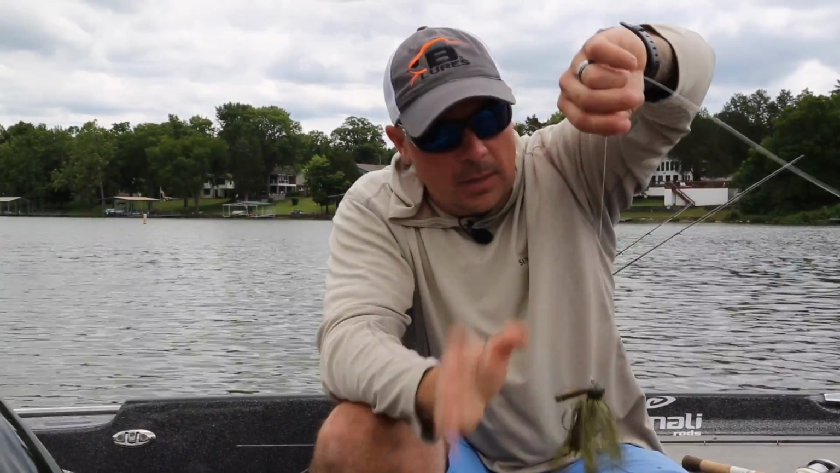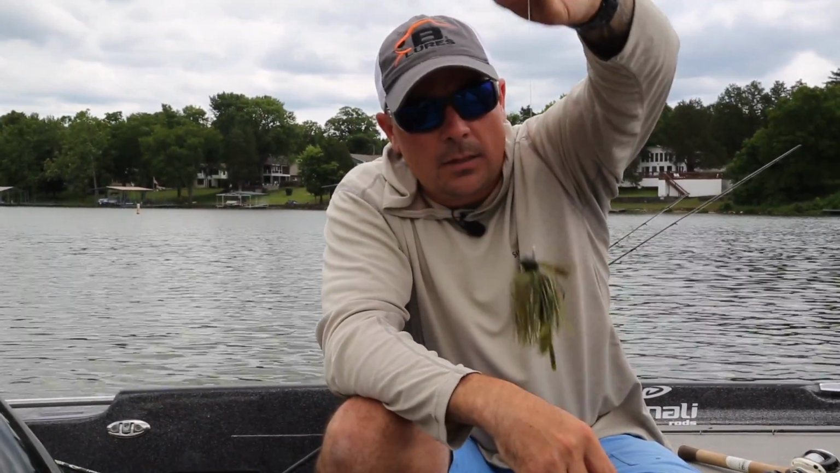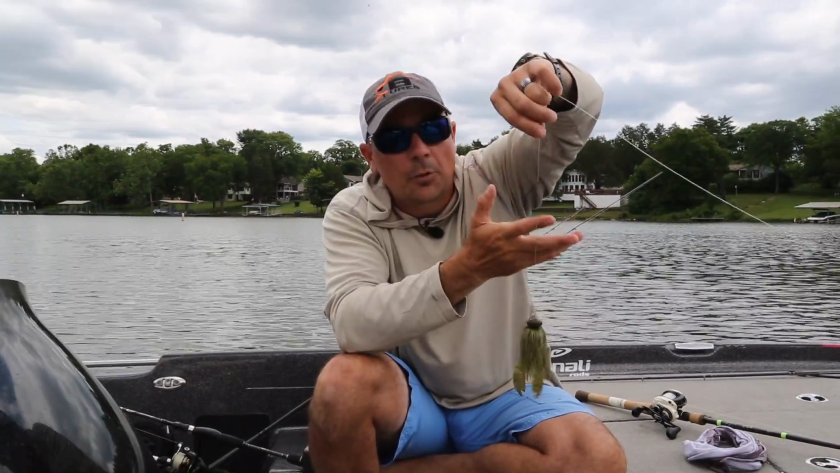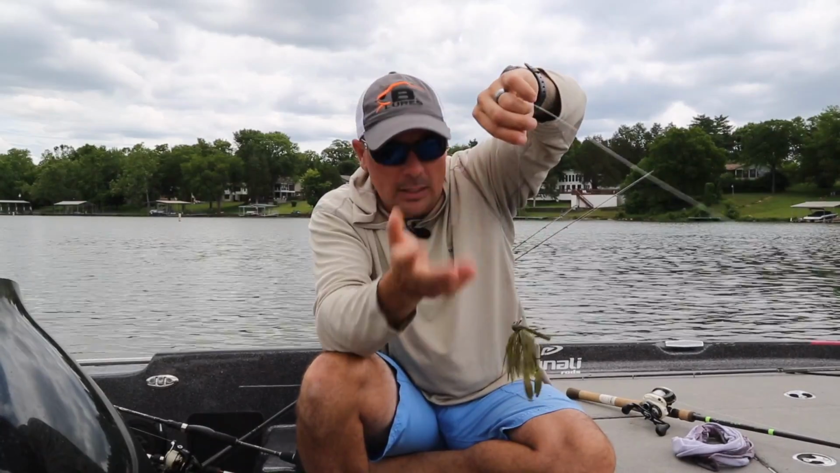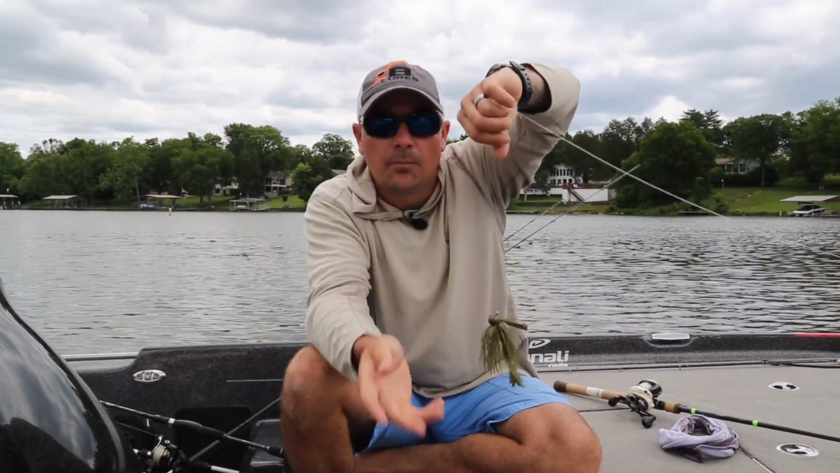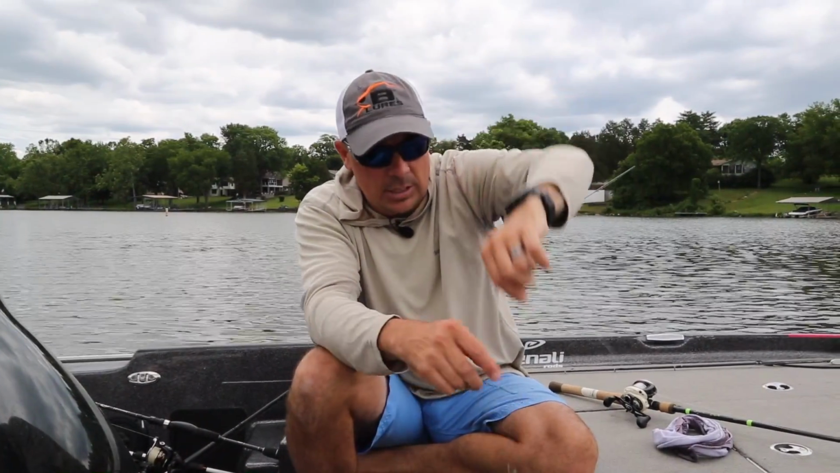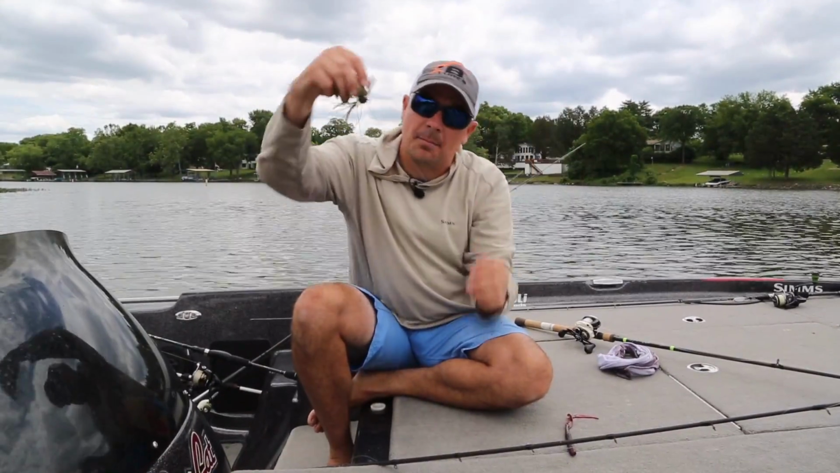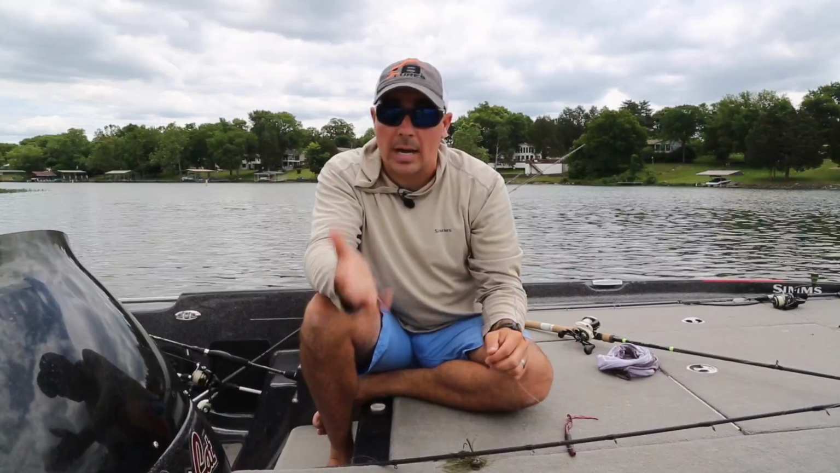A couple different ways we can fish a jig: throw it out and simply drag it. A little bit later on in the season, when they get a little more finicky, we're going to do a little more hopping. Make that jig come up off the bottom, raising your rod tip, and generally we're going to get that bite as it's coming down. It's more of a reaction bite.